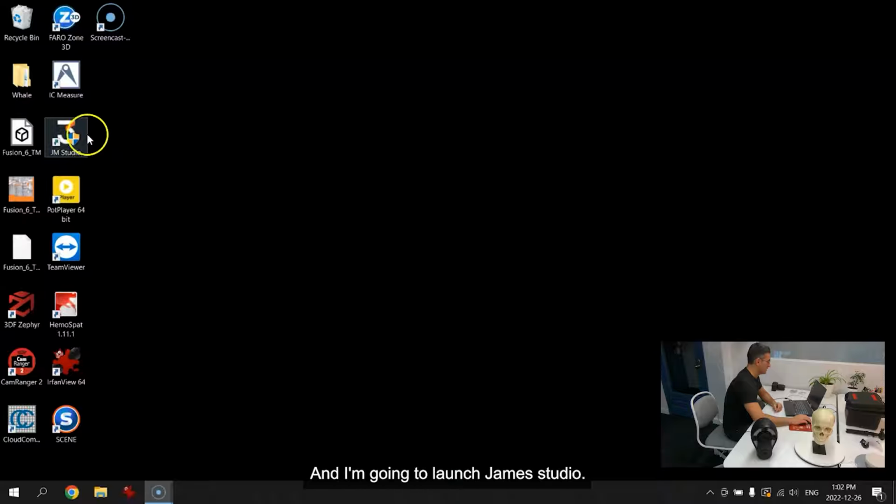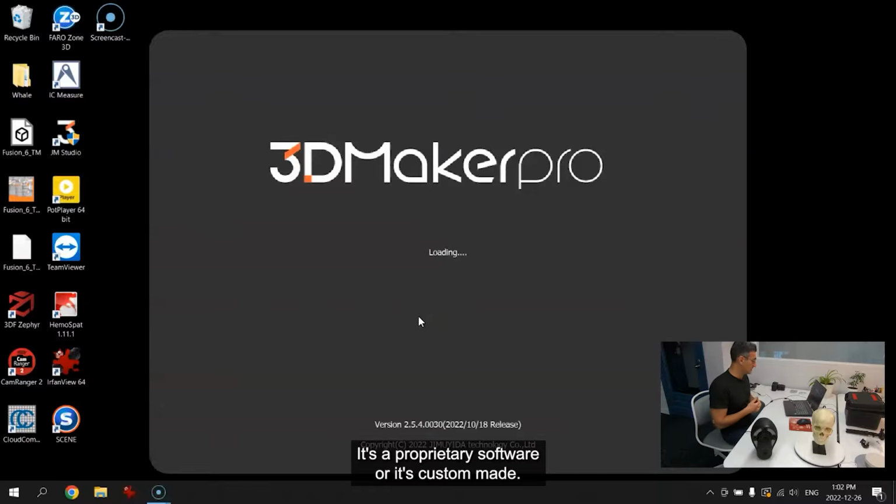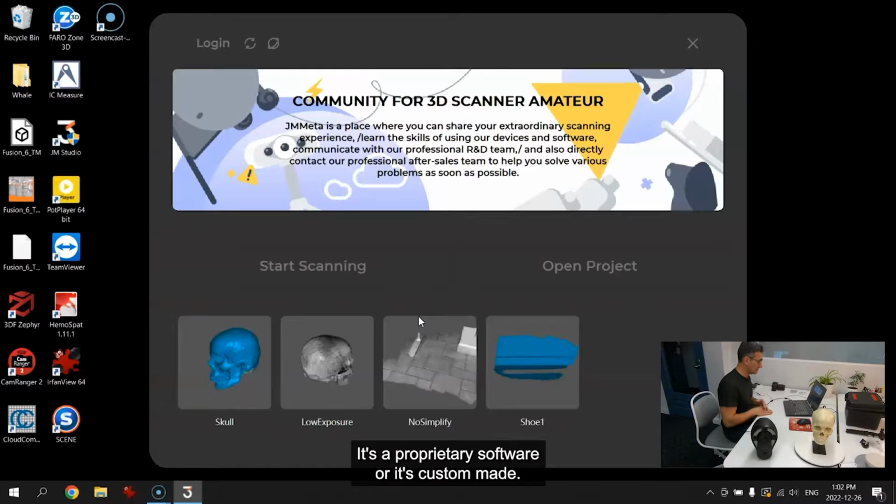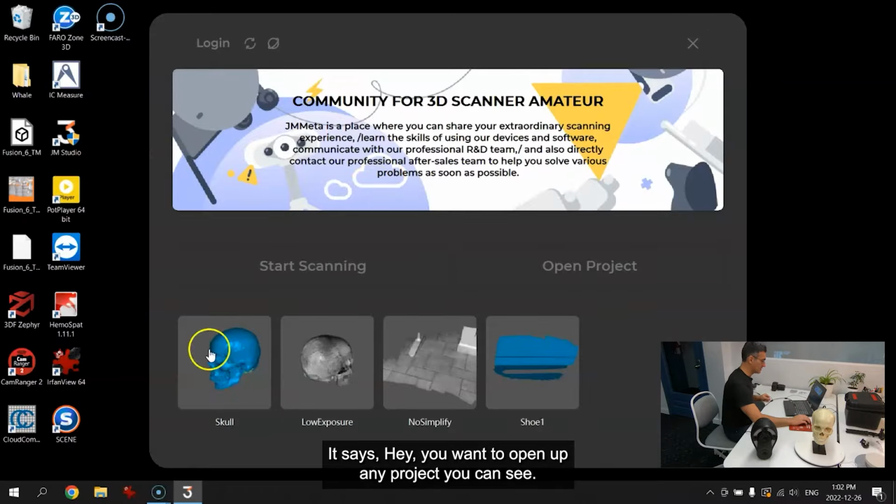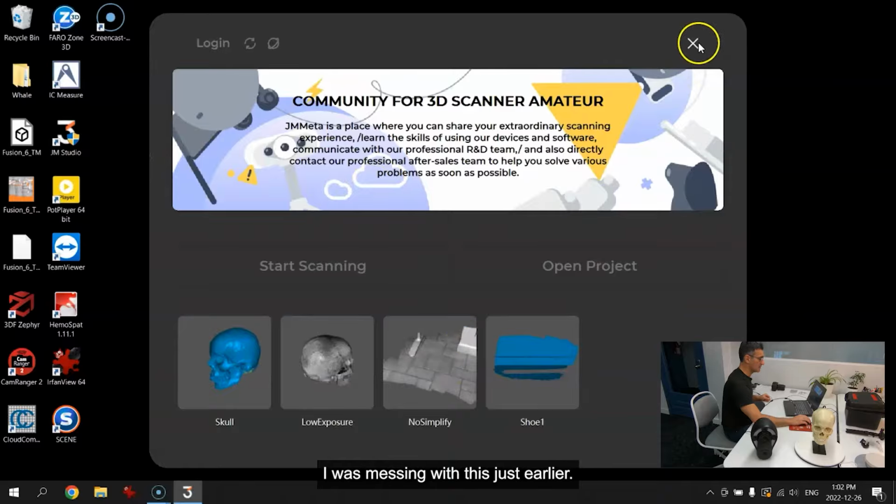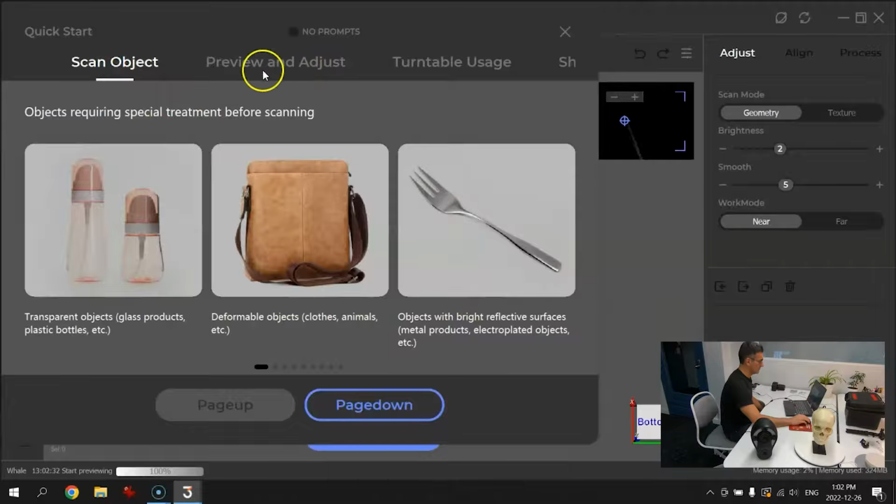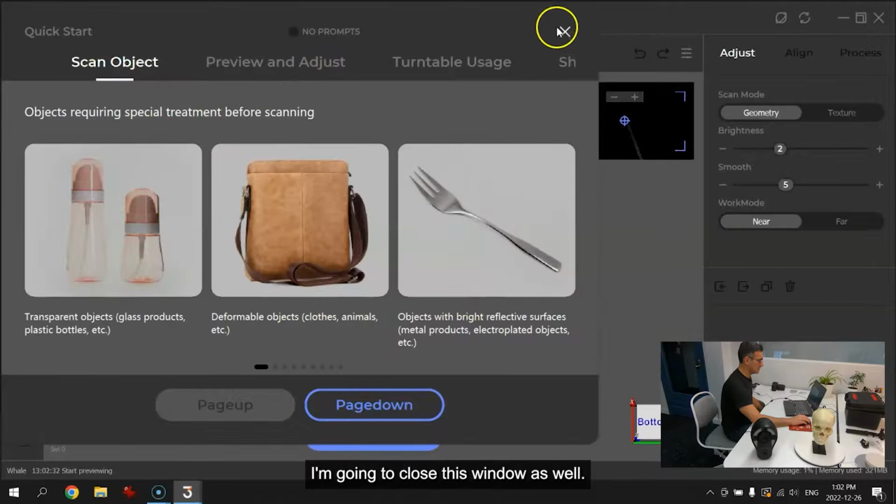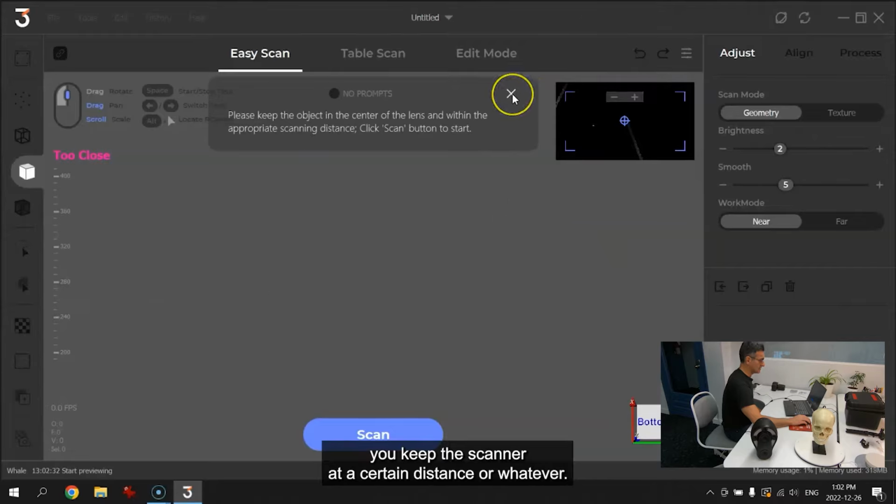And I'm going to launch JM Studio. So JM Studio appears to be the software that they've come up with. It's a proprietary software, or it's custom made, so it's not like you're using a standard software. And you come up with this splash screen. It says, hey, do you want to open up any projects? You can see I was messing with this just earlier. I'm going to close this, and then it shows different tips and things like that. I'm going to close this window as well. And here you can see it says, keep the scanner at a certain distance or whatever.